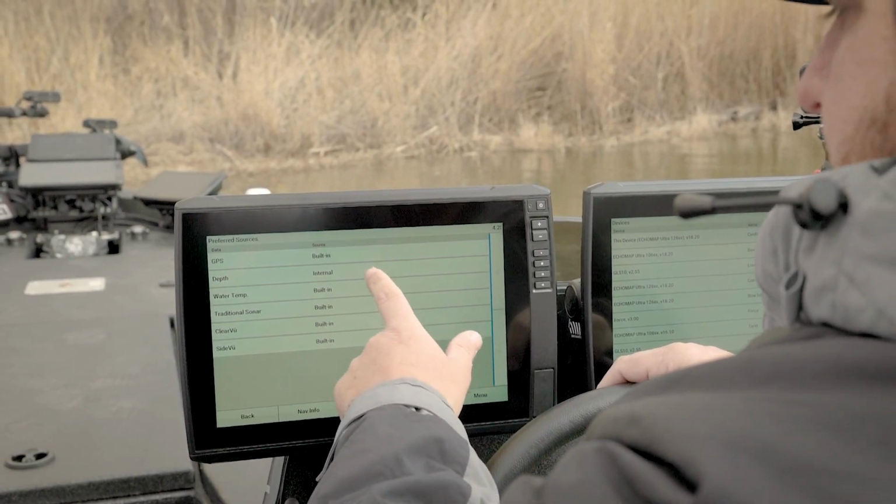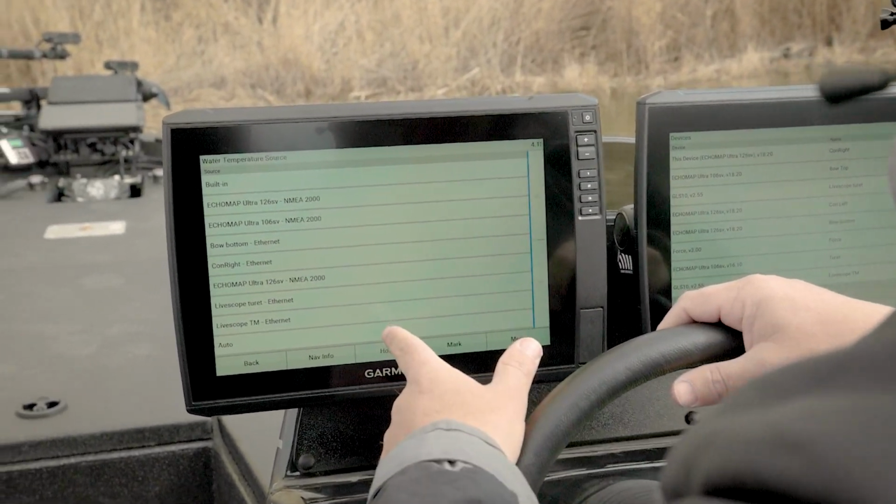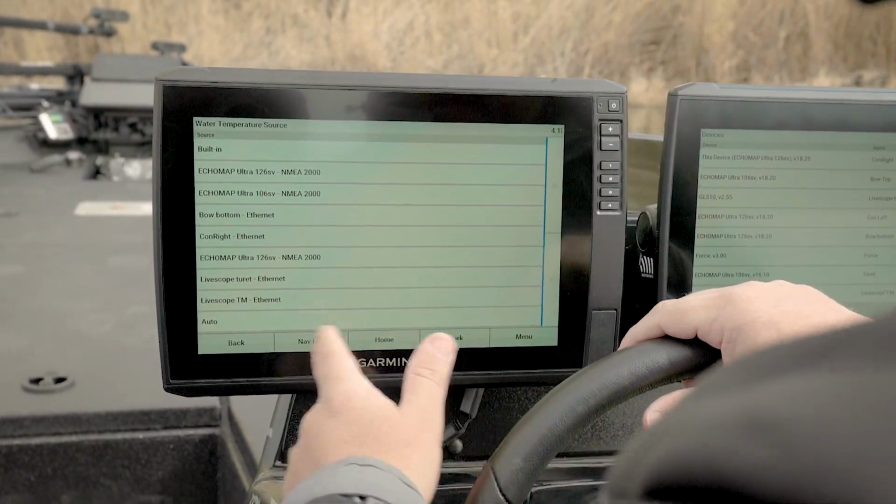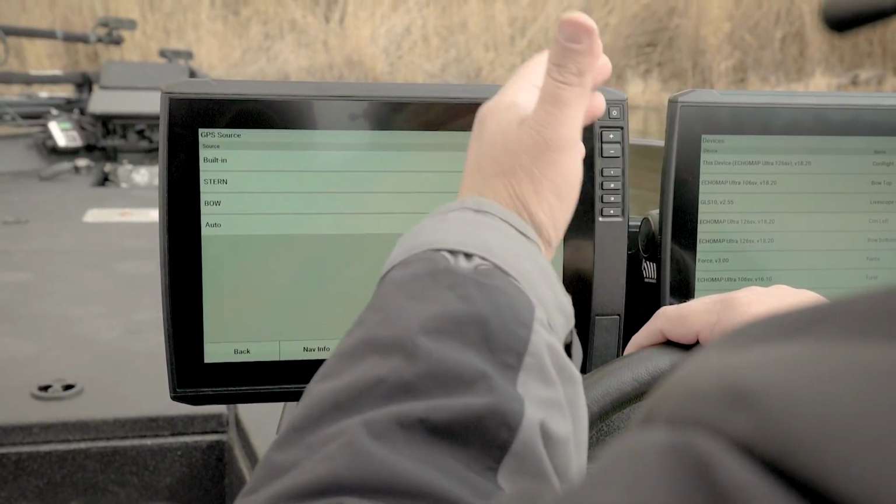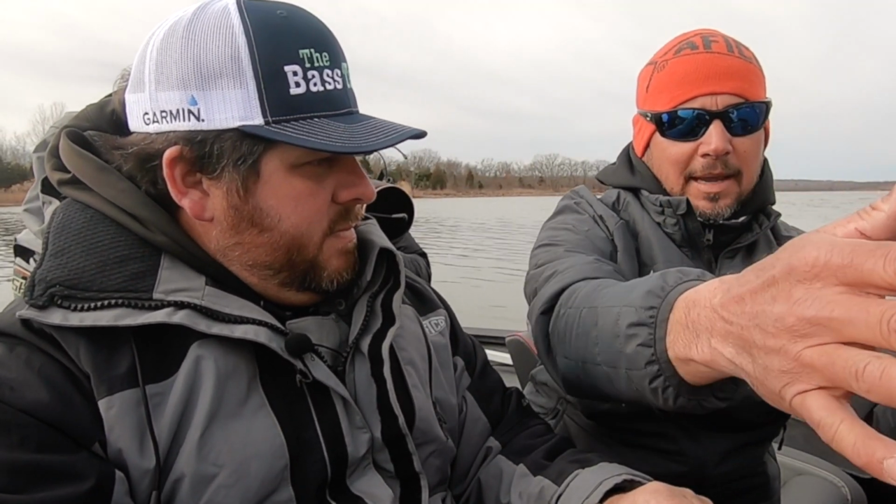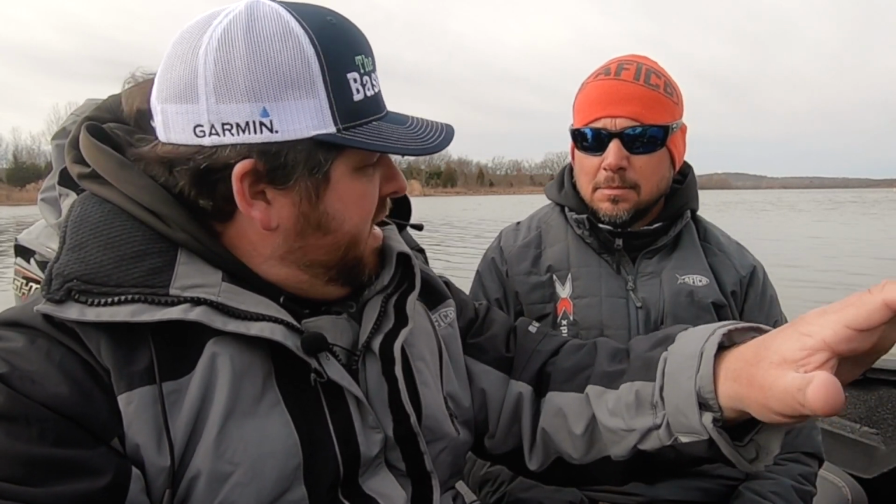Now you'll notice that, for example, on the water temp, I've got a lot more options. It's because everything that can possibly give me water temp is going to be here. Just like with GPS, everything that possibly could give me GPS is going to show up right here. Yeah, each one of these units and each one of these transducers have the ability to transmit water temperature and GPS location, and we want to use what's hard connected to this unit. That's exactly right. So when you're out there doing your graphing and you see something, you know that it's what you're seeing here and there's not some crazy offset from a GPS standpoint. Right.